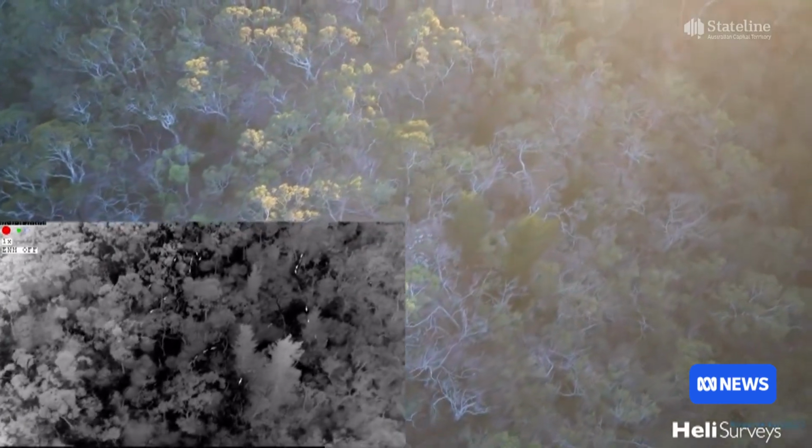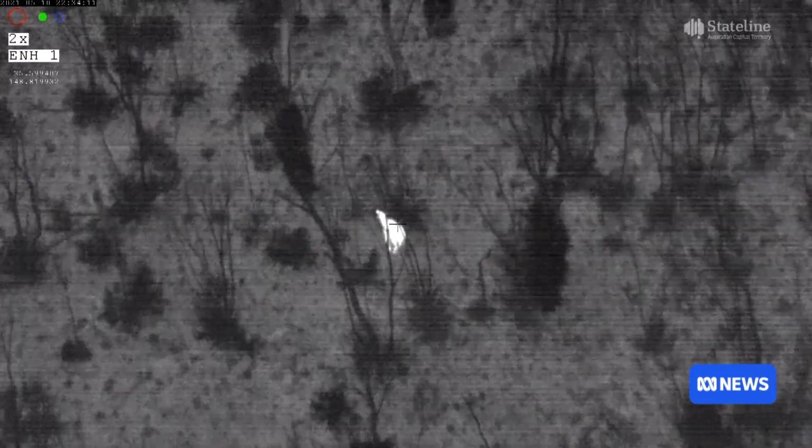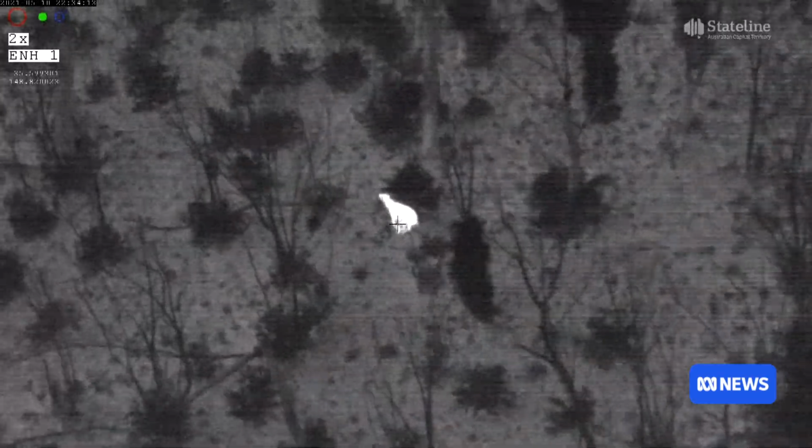They use some of the best thermal cameras available. They use heat rather than light to create an image. They sit right next to the firearms user, and they both use thermal imaging to find animals.